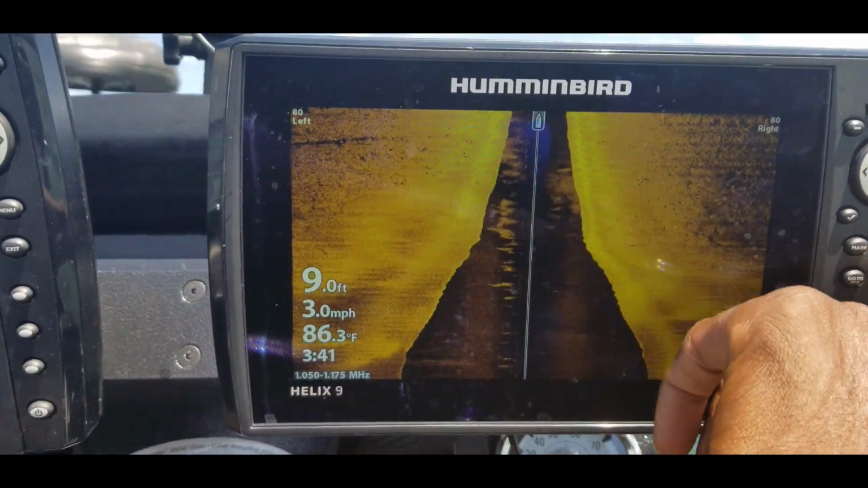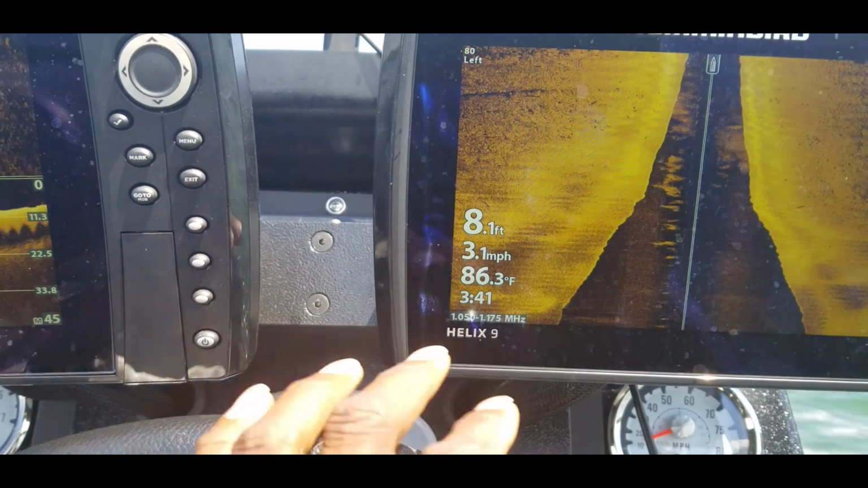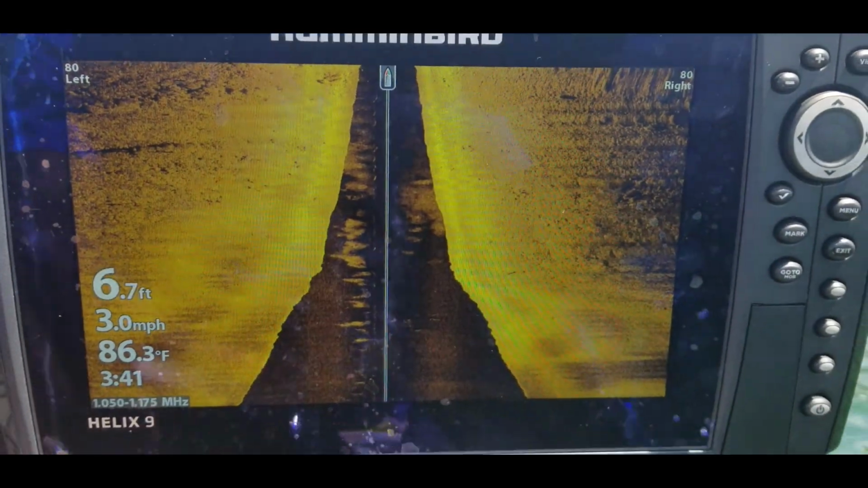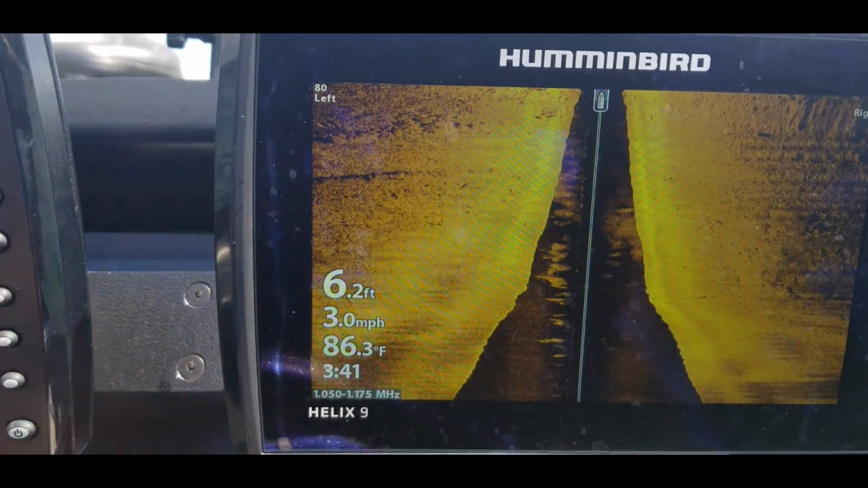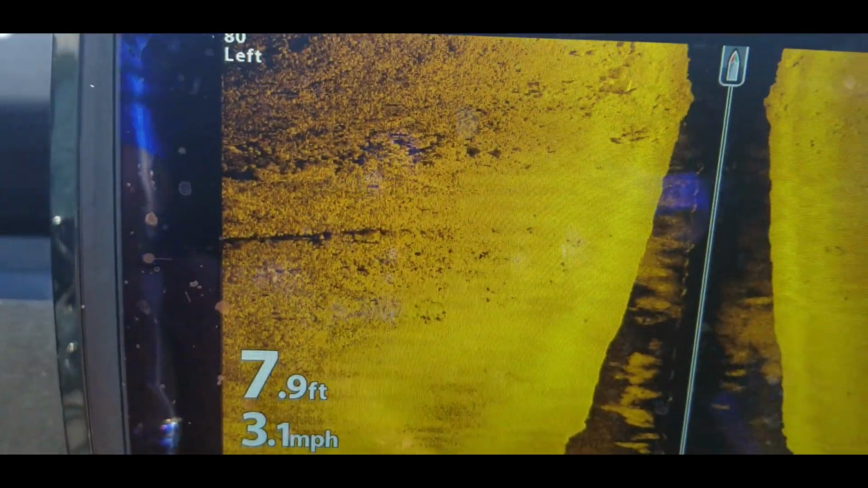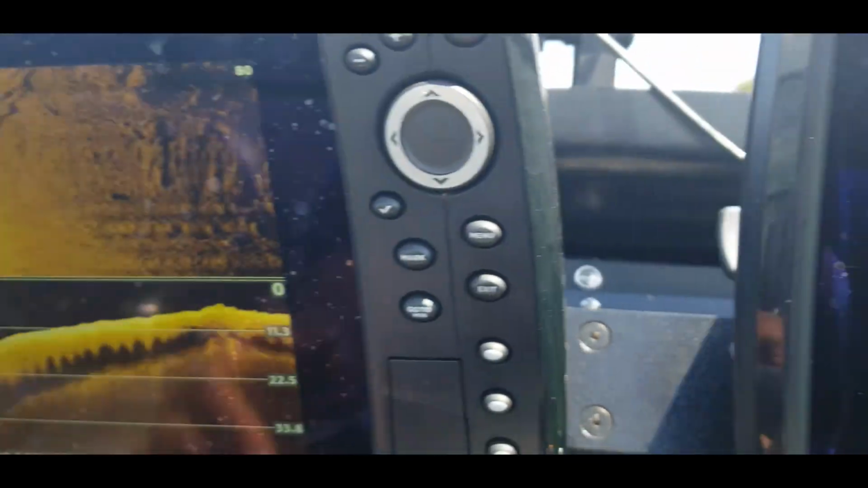All right, so let's go ahead and exit out of that. And there you go, you can see those rocks over here coming in on that side scan. It's kind of like a road bed right there. Check that out, guys. Can you see the outline of that right there?